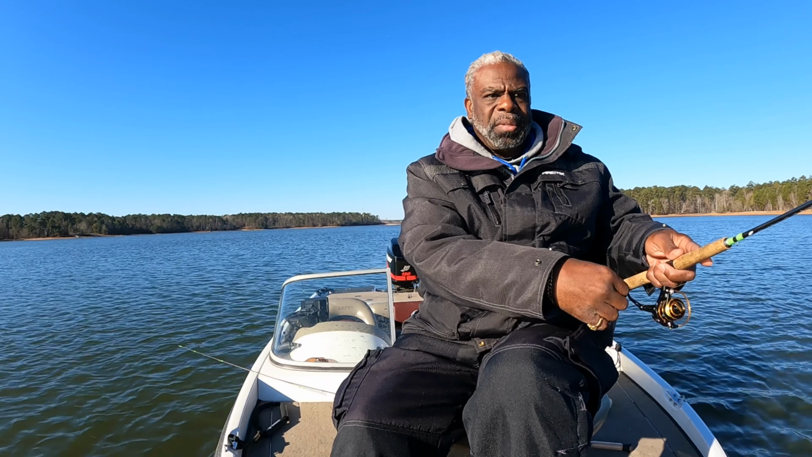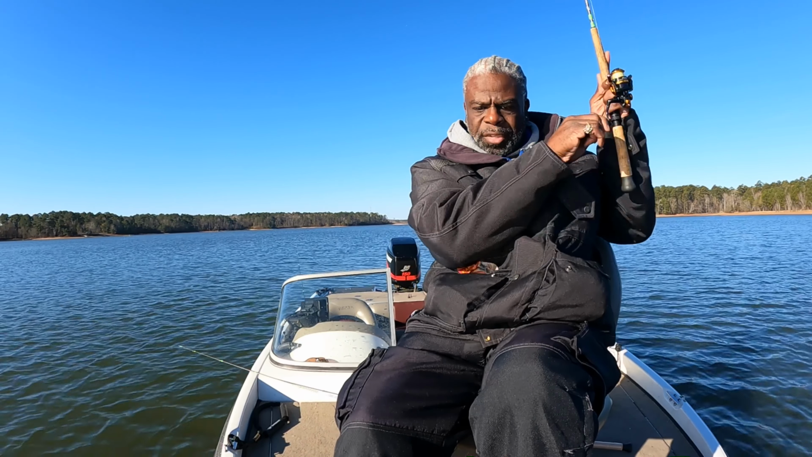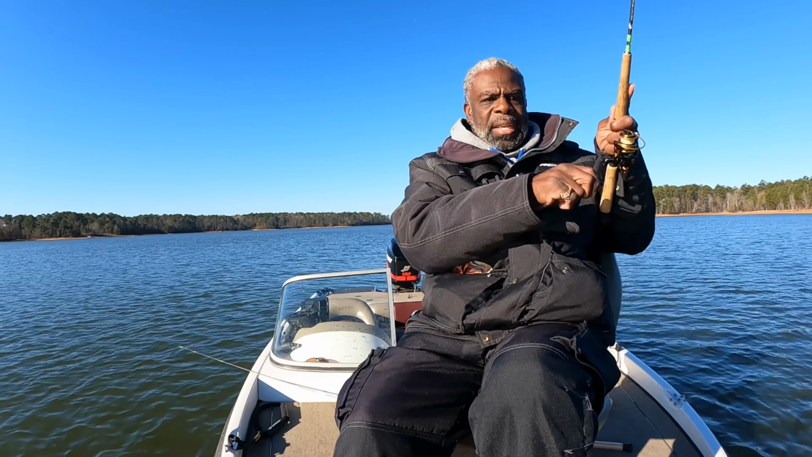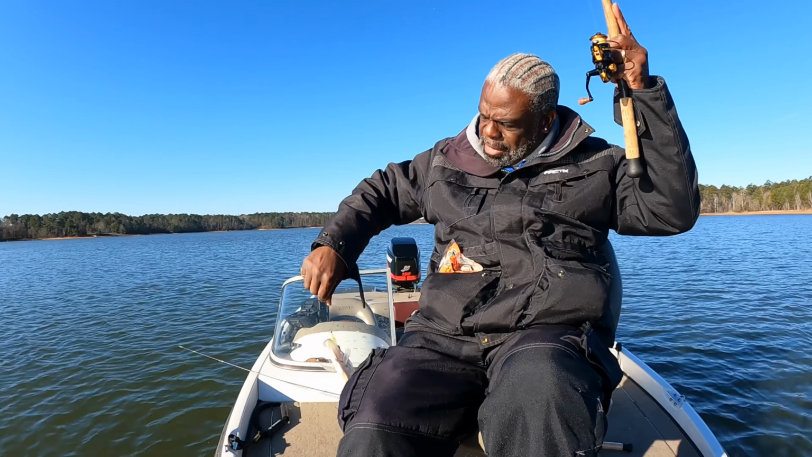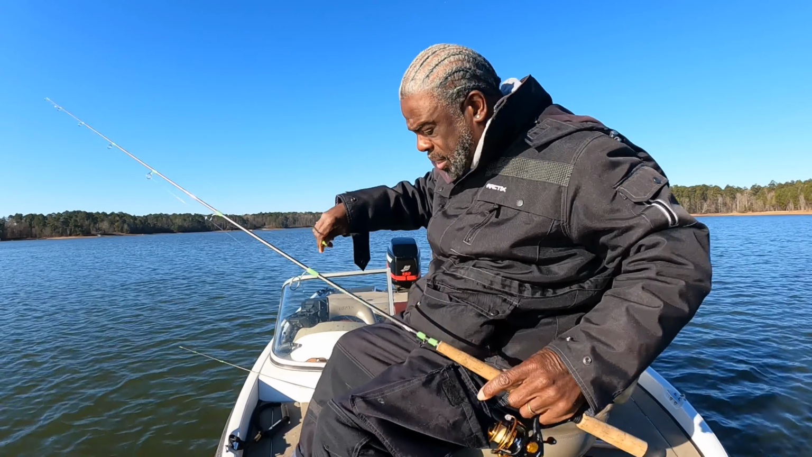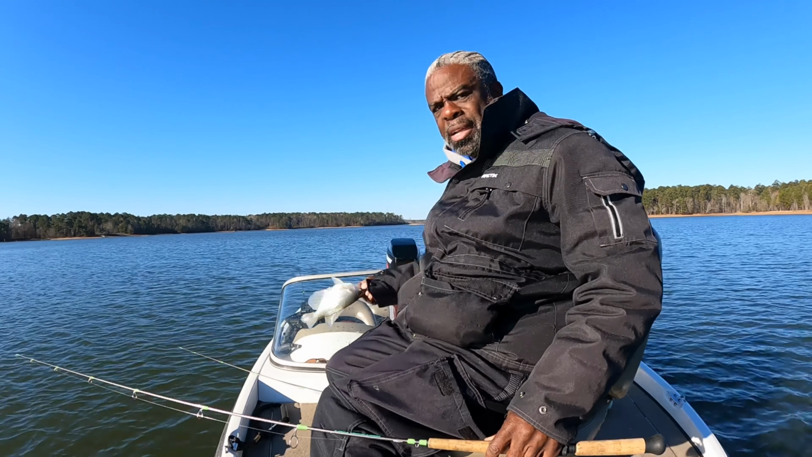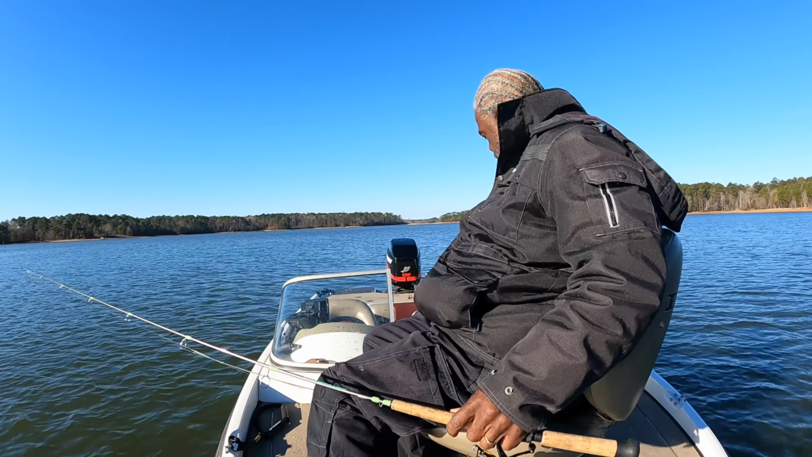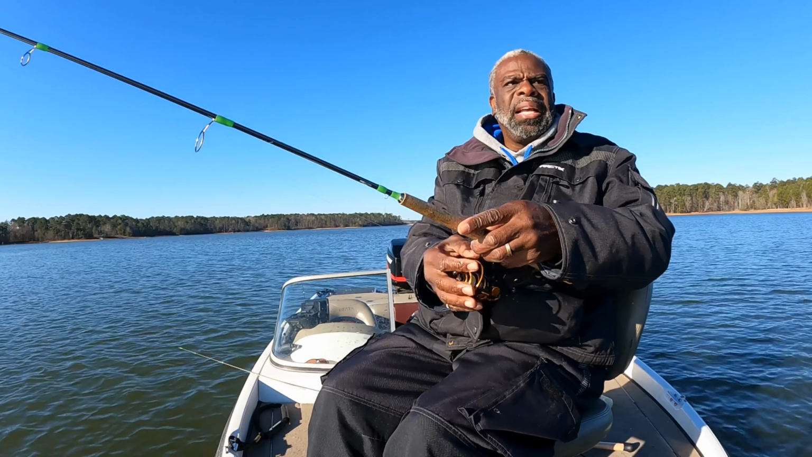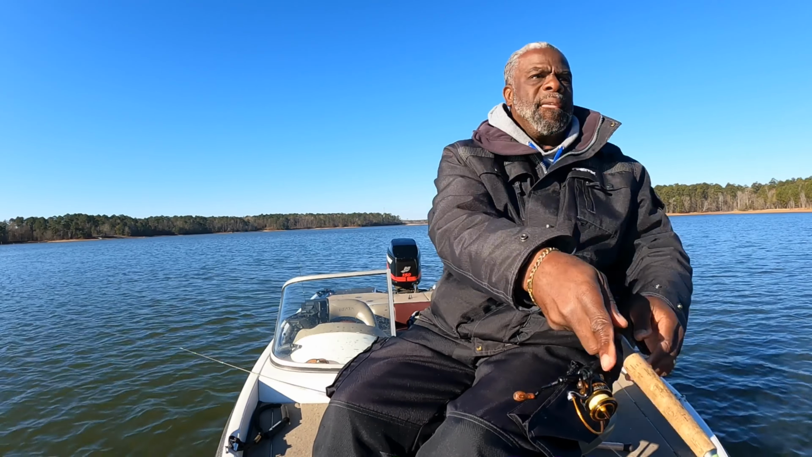I'm gonna catch this one if he hit it. Told you I was gonna catch this one if he hit it. I went in there beautifully. Come on, girl. Decent fish. All of these are decent fish. They're about 11.5 inches. 12. Let me put you in the water. There you go. That's another decent fish. I said I was going to catch that one and she hit it, and I did it. Let's do it again.